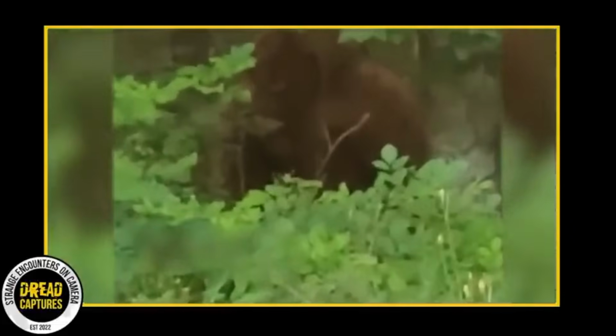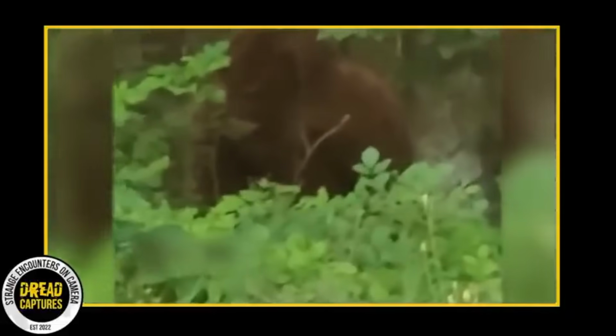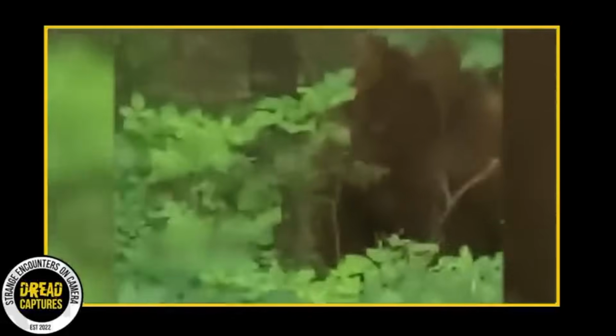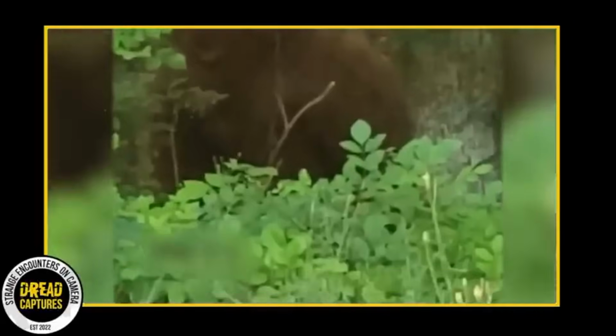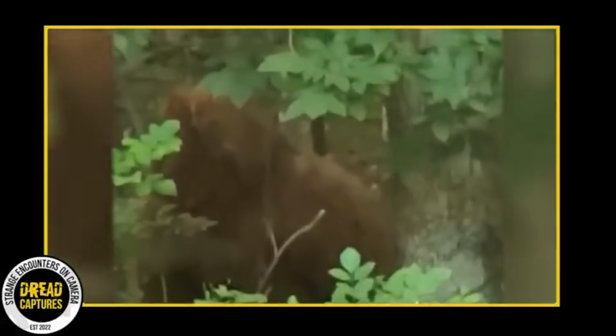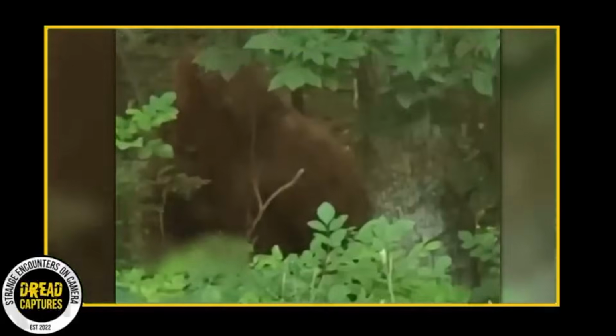This is likely why it has been so difficult to capture irrefutable evidence of one. They don't want to be found. These creatures are extremely intelligent. It has been theorized that they live in small communities and either bury or cremate their dead, making it nearly impossible to find a Bigfoot carcass to study.